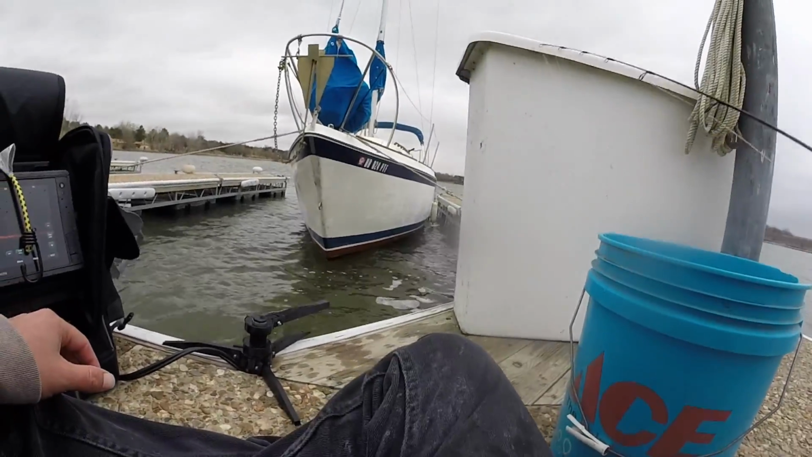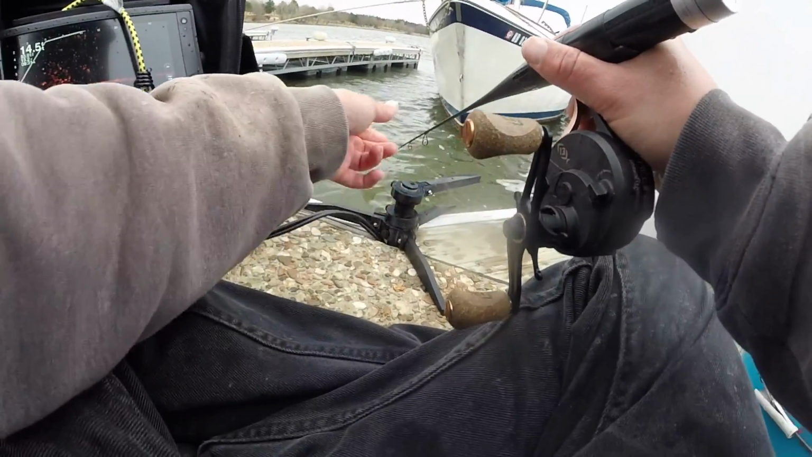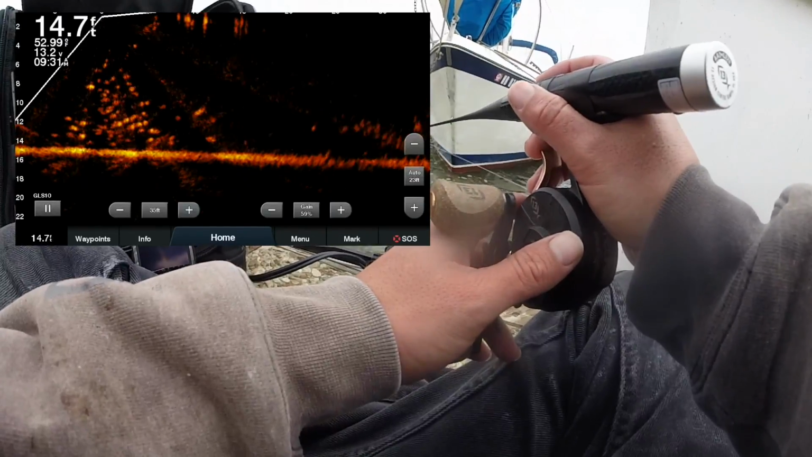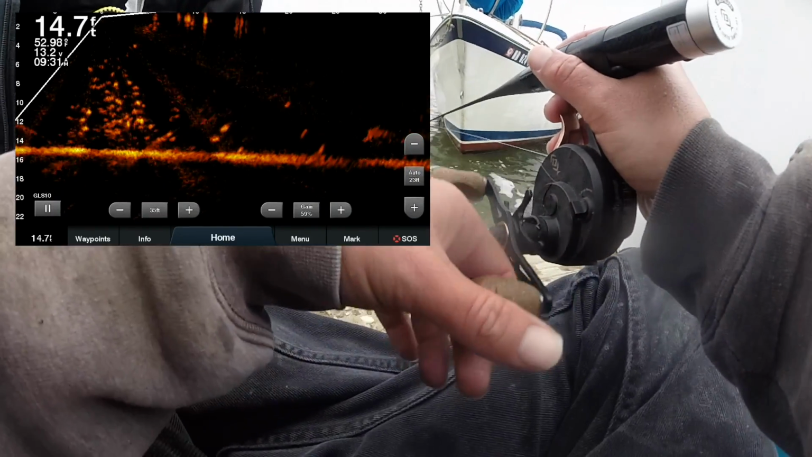Alrighty, the rain finally stopped. And we stole Benjamin's spot. By Benjamin's spot, I mean the spot I told Benjamin to fish. I gotta at least catch a couple better crappie on the Panoptics, so we're here. And that's what we're doing.